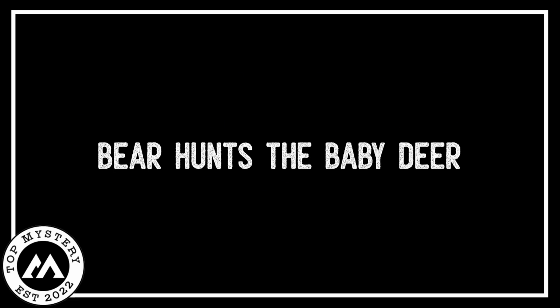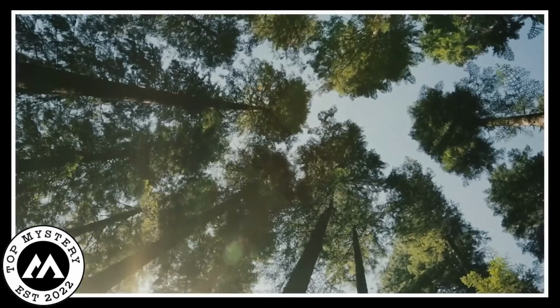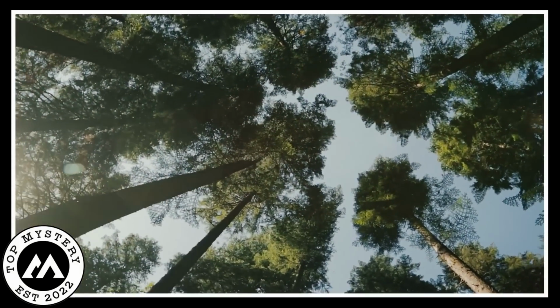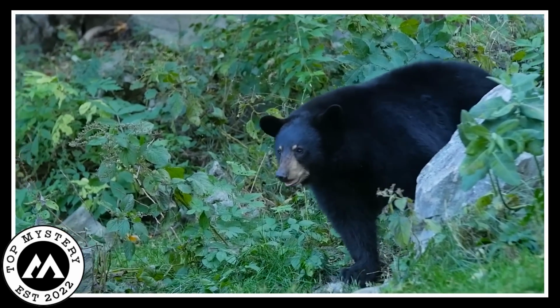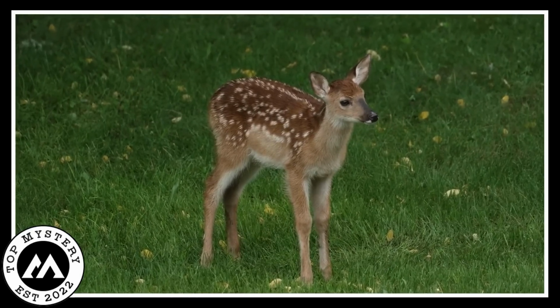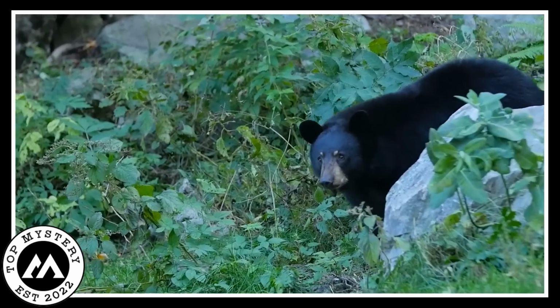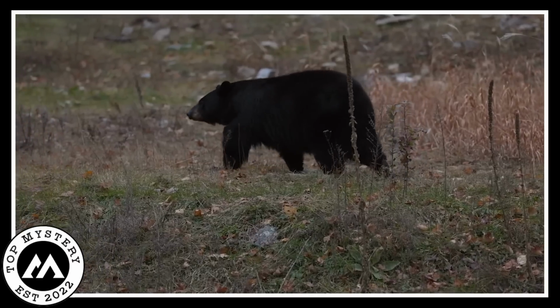Bear hunts the baby deer. Deep in the big green forest where the tall trees whispered old tales, there was a quiet watcher, the camera. This magical thing, its eyes wide open, started telling a special story under the green leaves. One day the camera saw something that made the leaves quiver. A little deer, happy and jumping, played under the spots of sunlight, not knowing about the danger close by. The air got heavy as a dark shape appeared, a strong, quiet bear, its fur blending in with the dark.